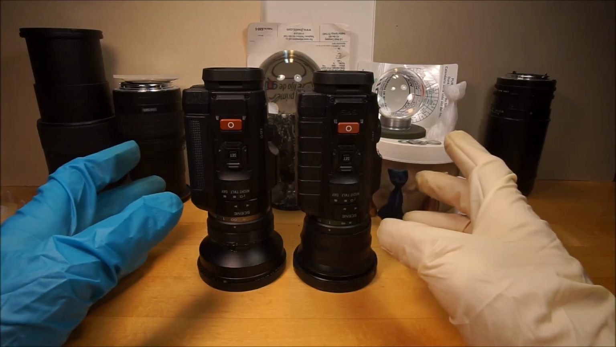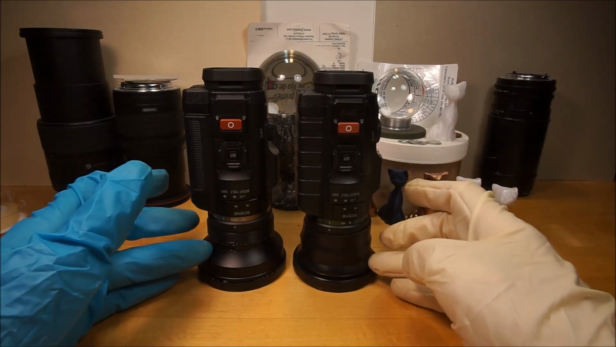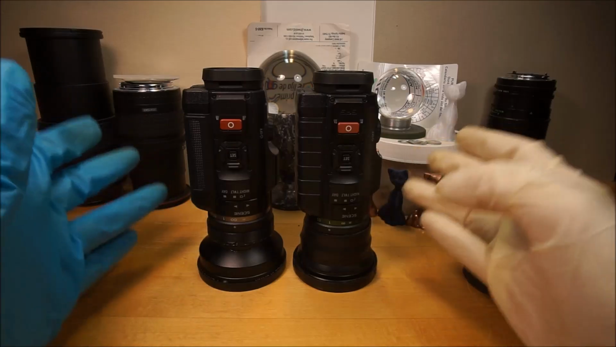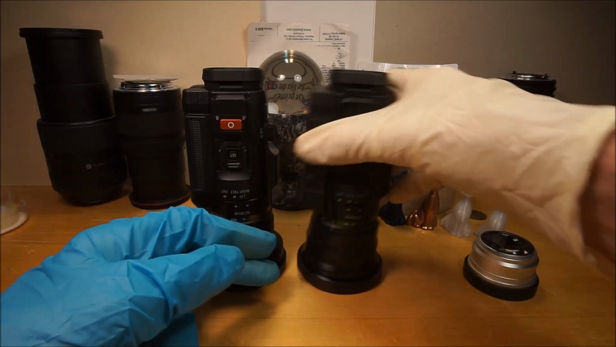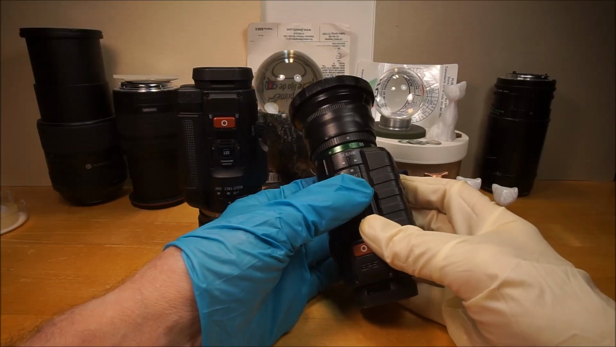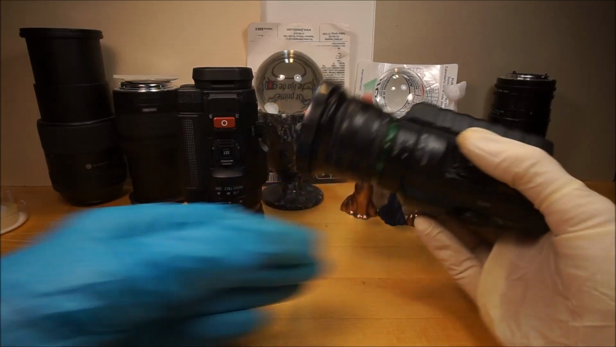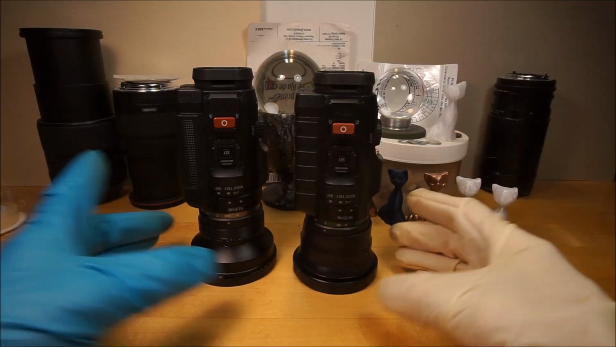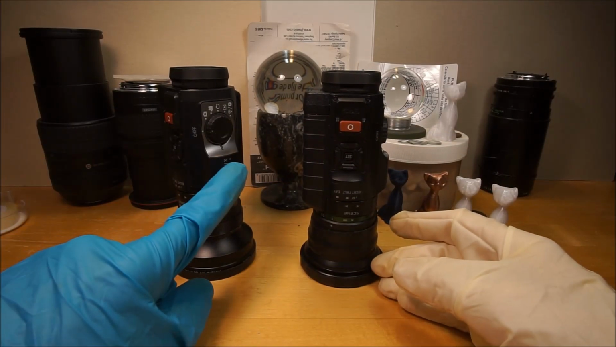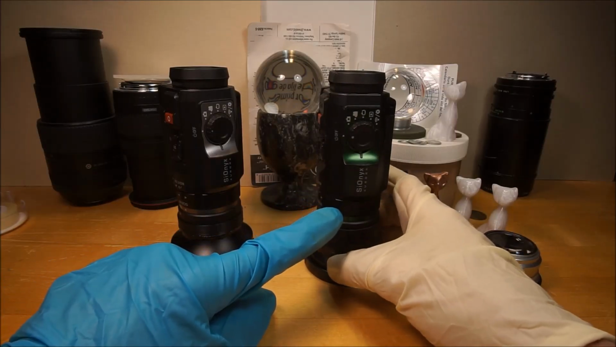They have aberrations in the corners, which is due to the f1.4 aperture and the nature of the optics and everything. This has a daylight mode. If I go into daylight mode and it changes to f5.6, everything looks tack sharp. So it's just because I got them cheap. This black one I bought for like 300 bucks. This one was somewhat more expensive because they first came out.